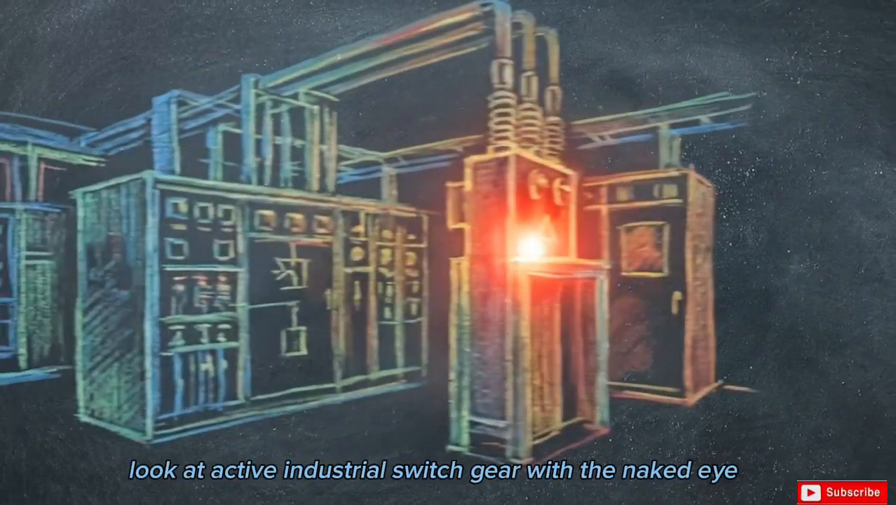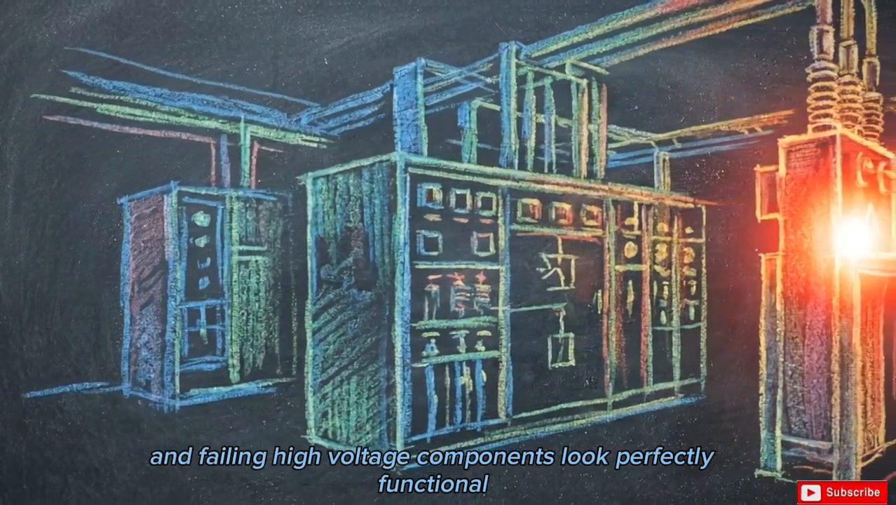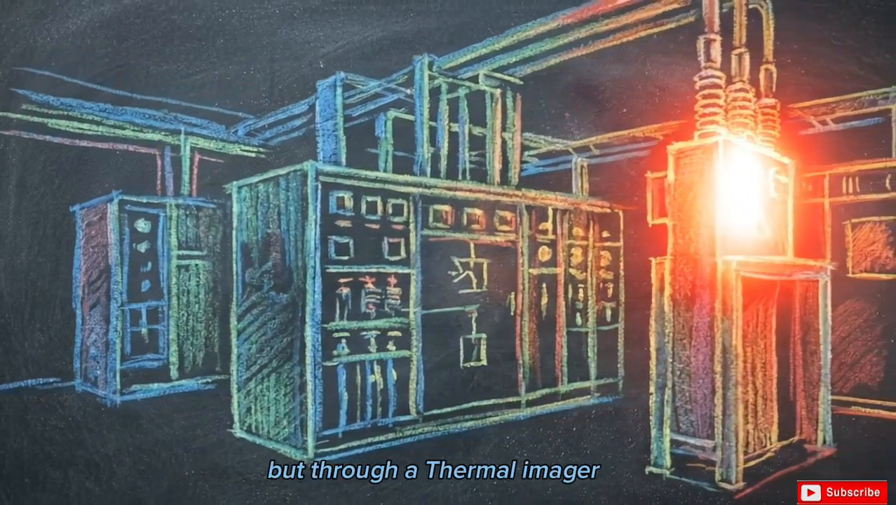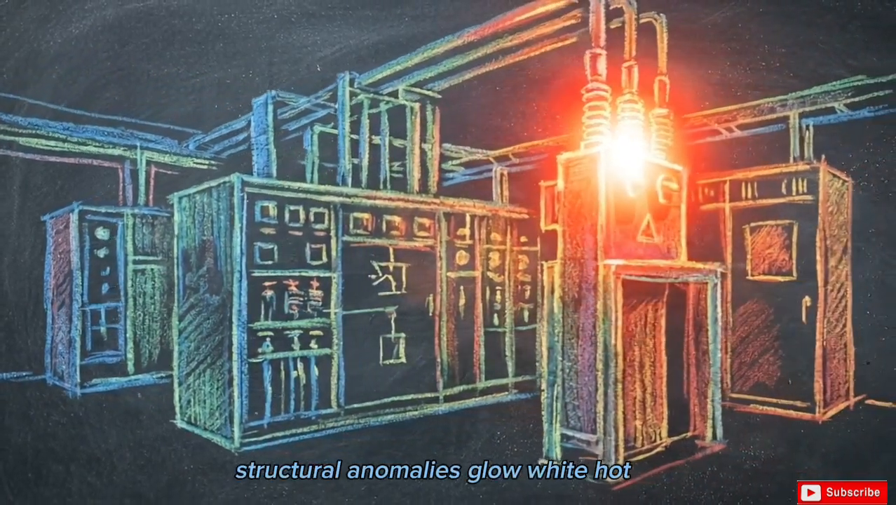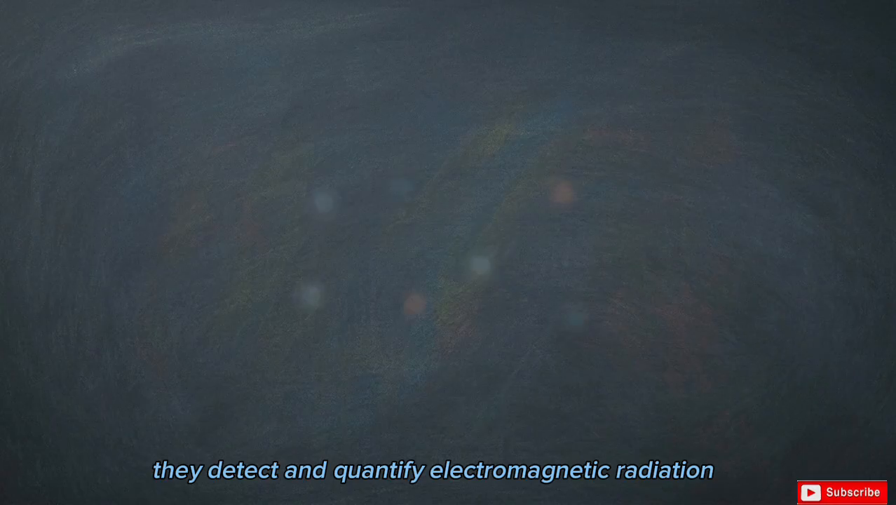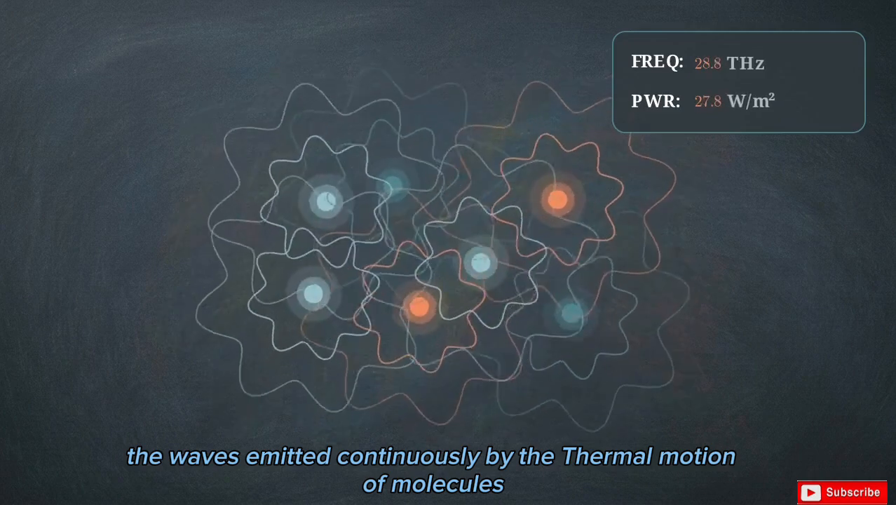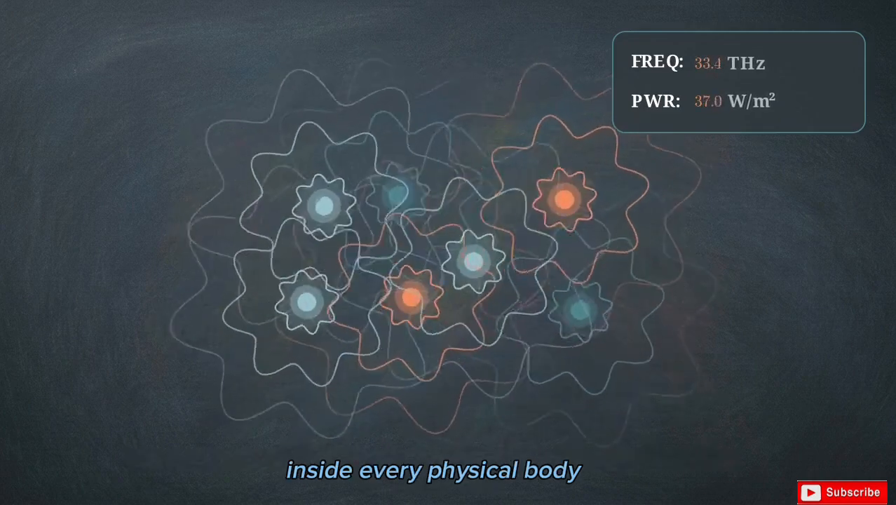Look at active industrial switchgear with the naked eye, and failing high-voltage components look perfectly functional. But through a thermal imager, structural anomalies glow white-hot. But thermal cameras do not actually see heat. They detect and quantify electromagnetic radiation, the waves emitted continuously by the thermal motion of molecules inside every physical body